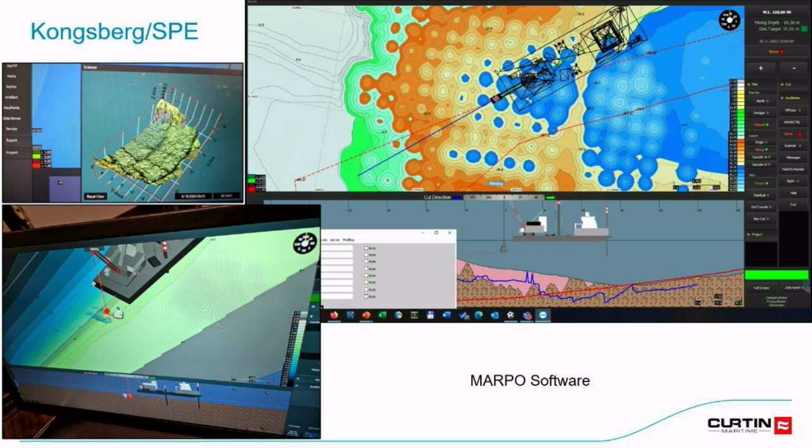This is their software called MARPO that SPE created. You can see in the top left there, that's the sonar data, and it almost looks like multi-beam data, but that's all from a single beam. As it's scanning, the longer you leave it, the more data it's going to generate, which can cause a problem on a dredge, because sometimes you don't have all that time to just sit there and scan for 20 minutes, 30 minutes. You can do a 5-minute scan or a 30-second scan, but you're not going to get that dense of data. So it's really just what your application is and what's important to you.